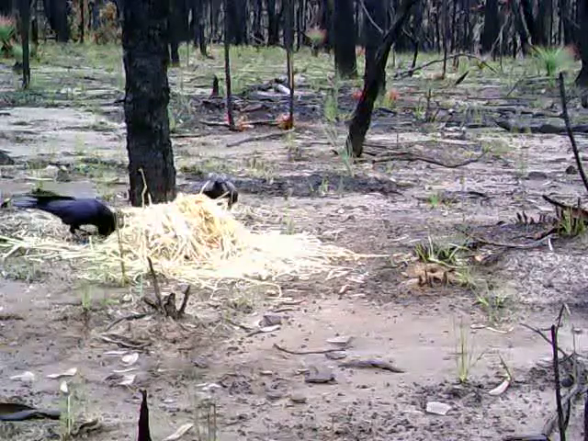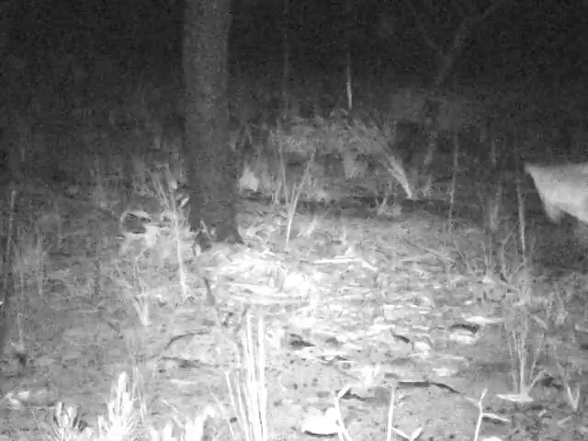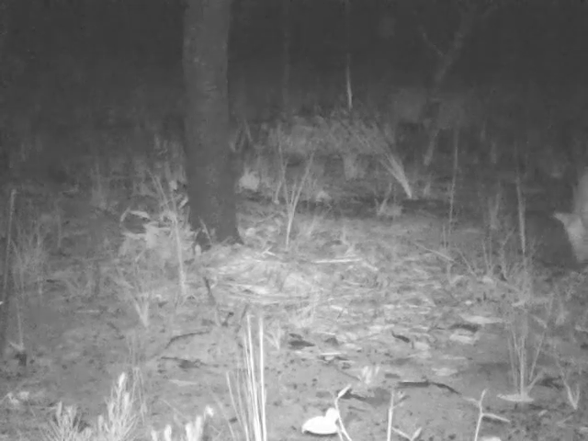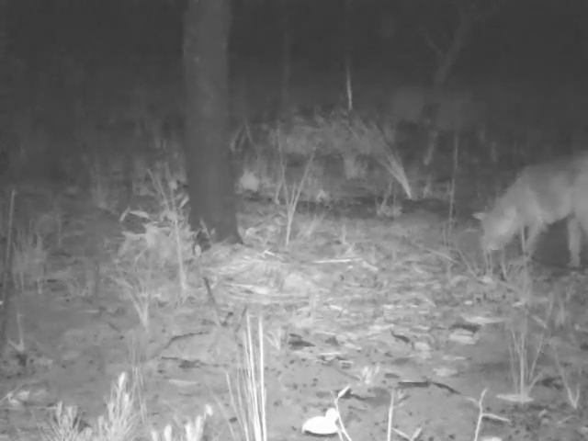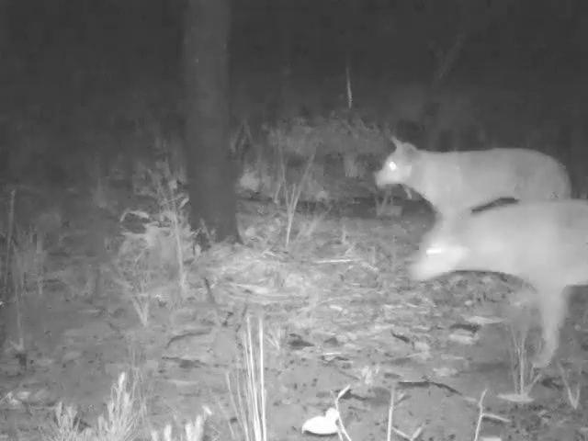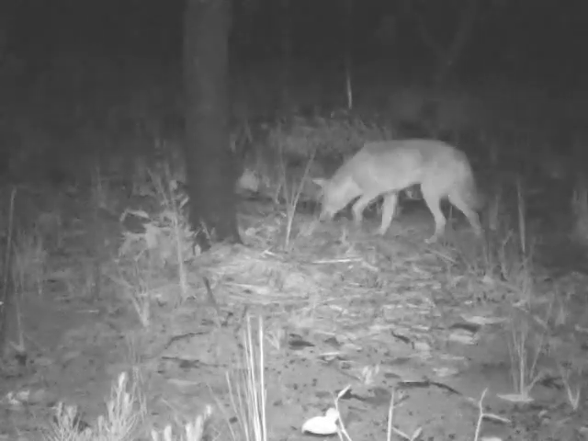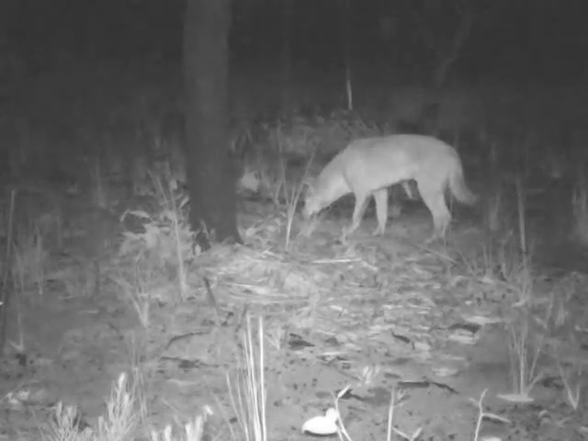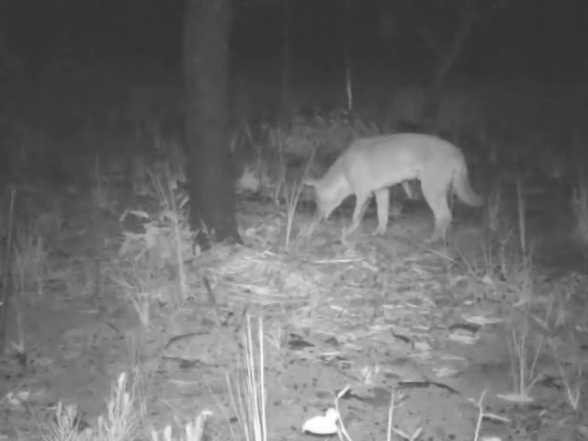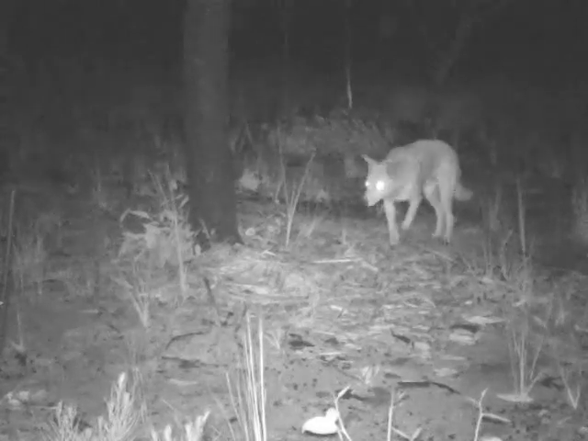and then they're obviously able to come to some sort of agreement, and then they can feed together from the meadow hay. And here we've got some dingoes. So we've got a couple of clips of dingoes at night. So we've got the pair here, and this is probably the same pair that we saw in the first video I put up of the trail cams after the Black Summer fires.